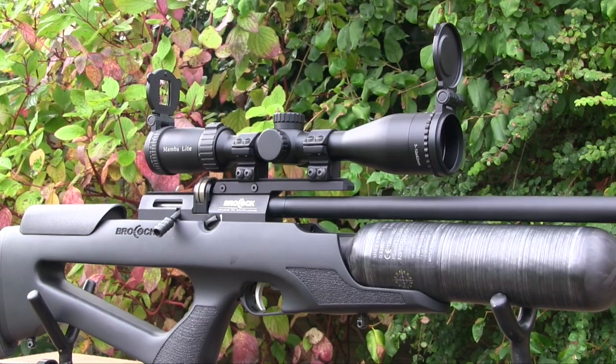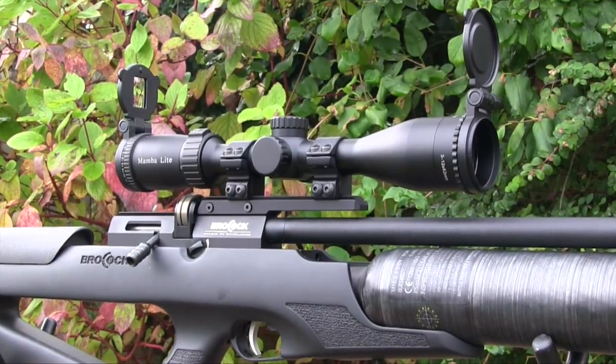One of my favourite things about this scope is that it isn't too big. There seems to be a bit of a trend for oversized scopes at present, but bigger doesn't always mean better. At just a shade over 570 grams, the Mamba Lite won't add too much weight to your combo, and at around 31 centimeters long, it's certainly not unwieldy. It may not be huge, but this scope still boasts a zoom range of 3 to 12 times, which should cover just about everything you could ask of it in the hunting field.